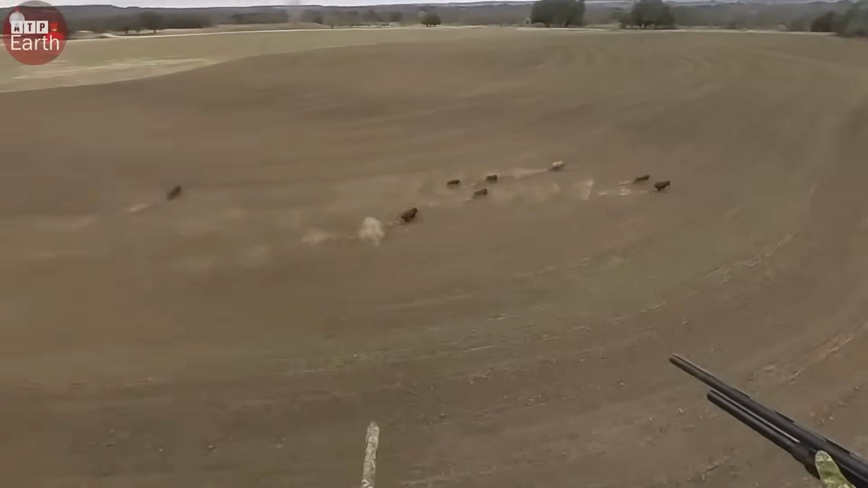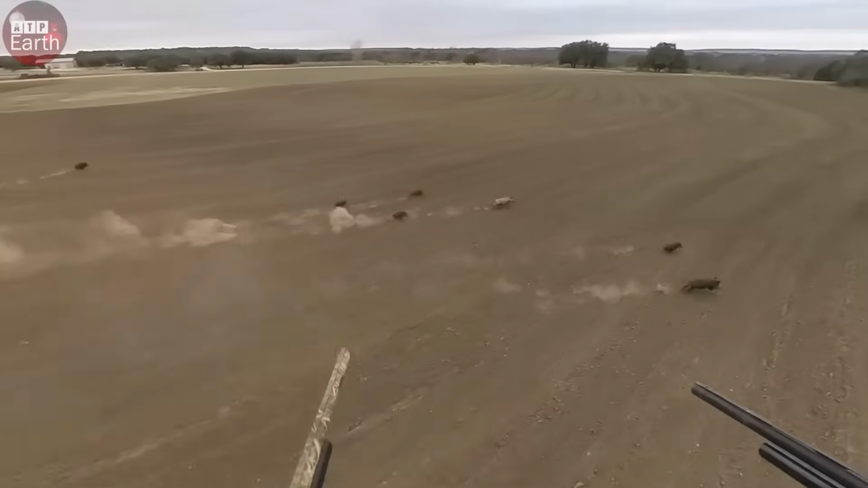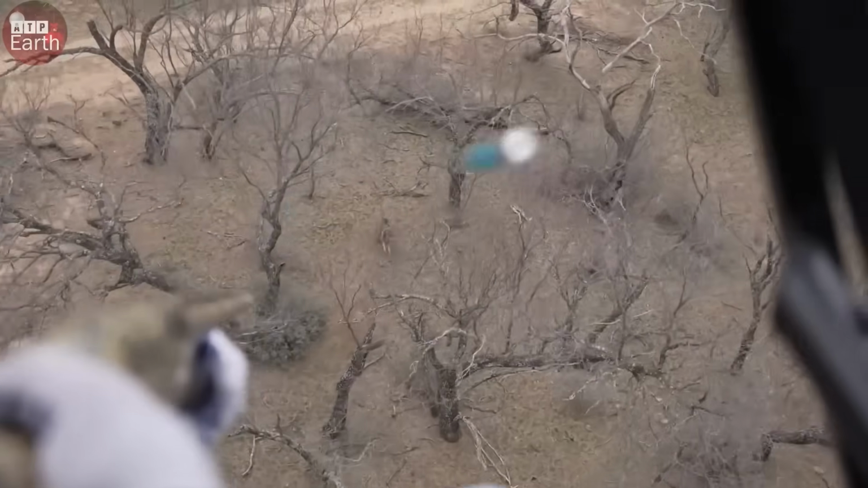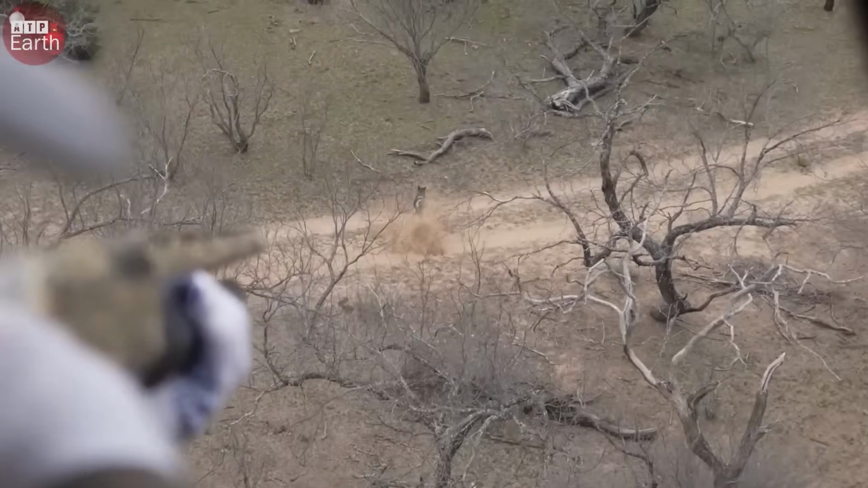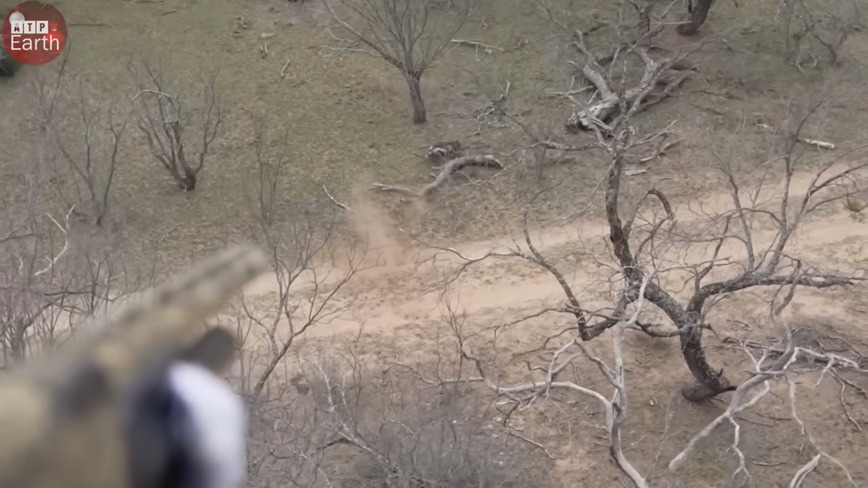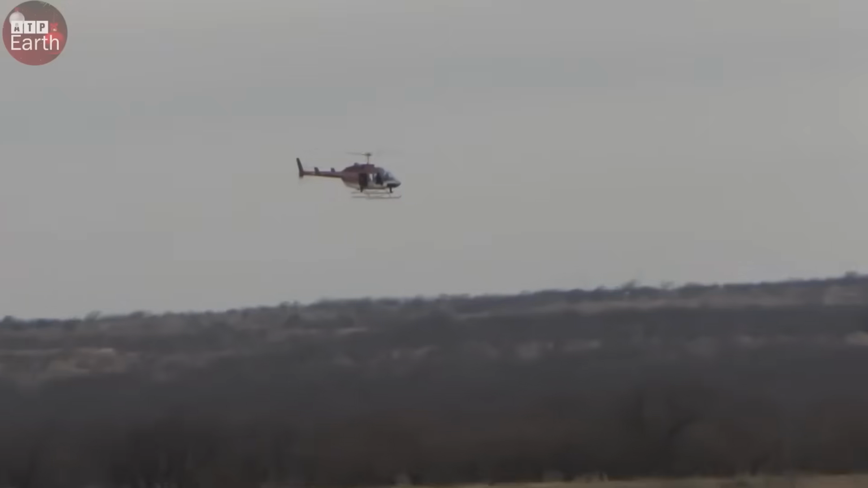After missing multiple targets, I began to adapt. Watching how my teammate handled his weapon, I mimicked his hand movements and adjusted my aim based on the herd's direction. I wasn't perfect, but I could feel myself improving. And I knew right then this kind of skill comes from rigorous training and experience.